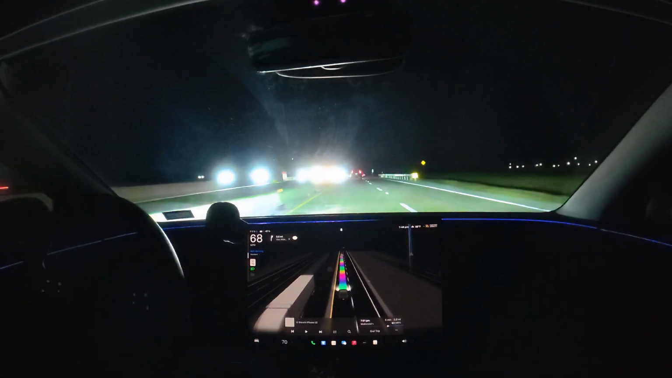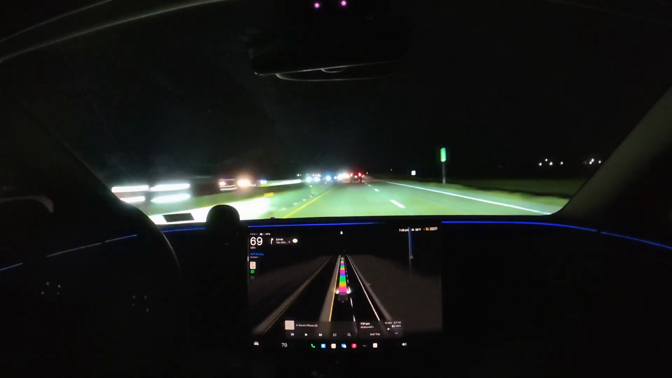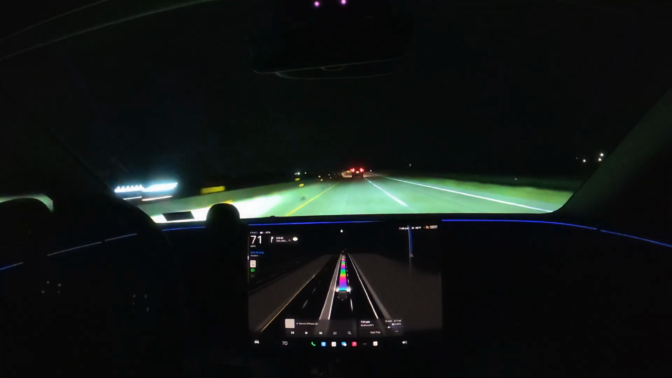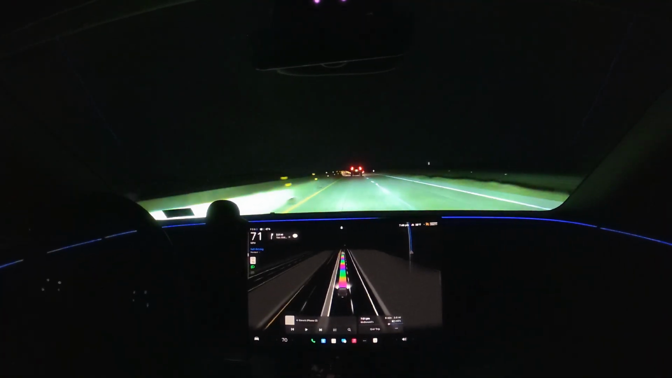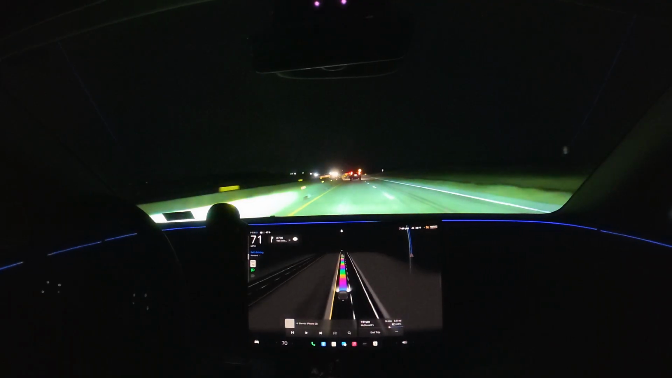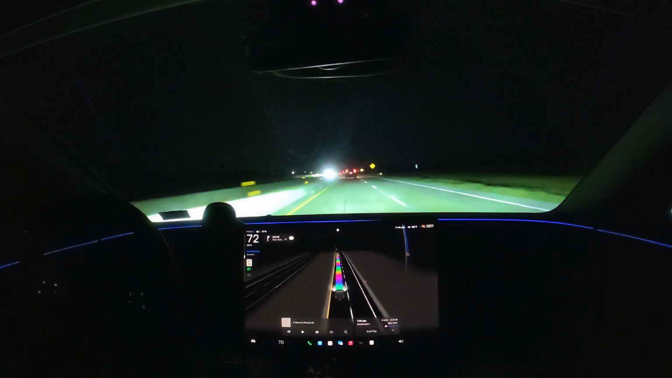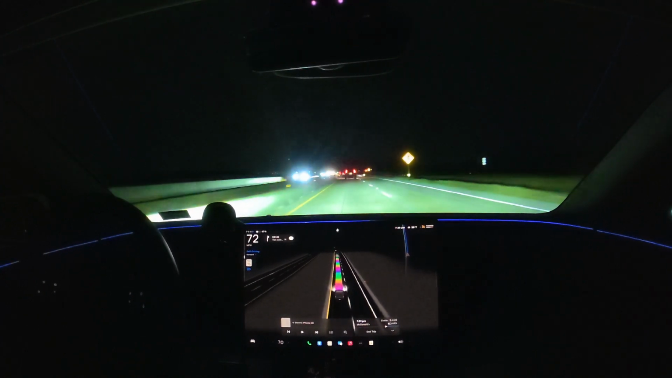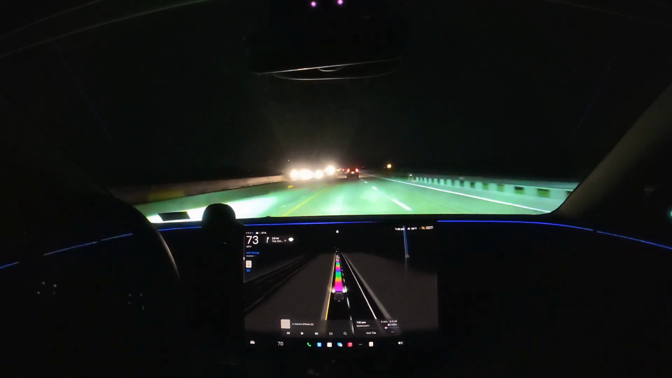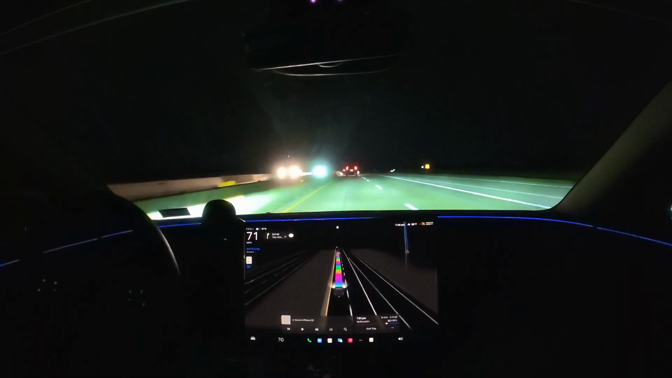Overall, I don't mind these speed profiles. I actually like standard, and I'll go up to hurry. Mad Max is cool, but to me it's not very useful until they dial in the lane changing in traffic a little bit better, because it feels like it gets ahead of its skis.